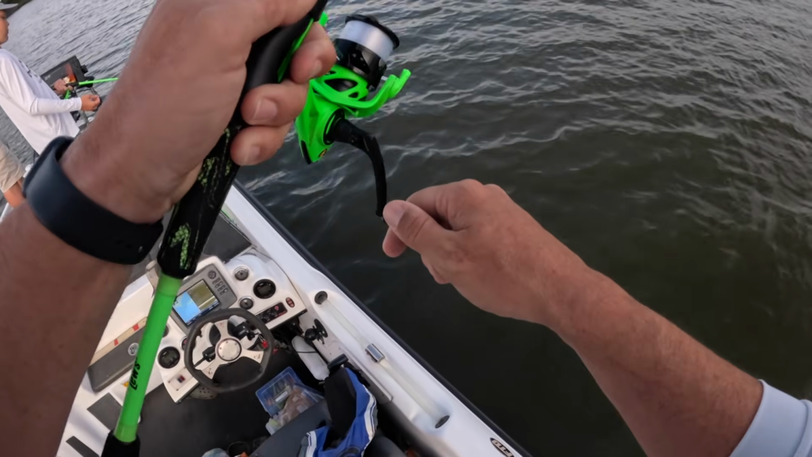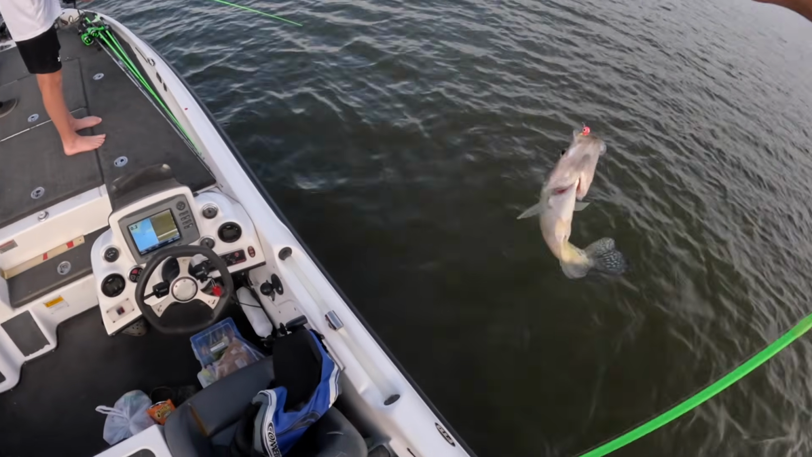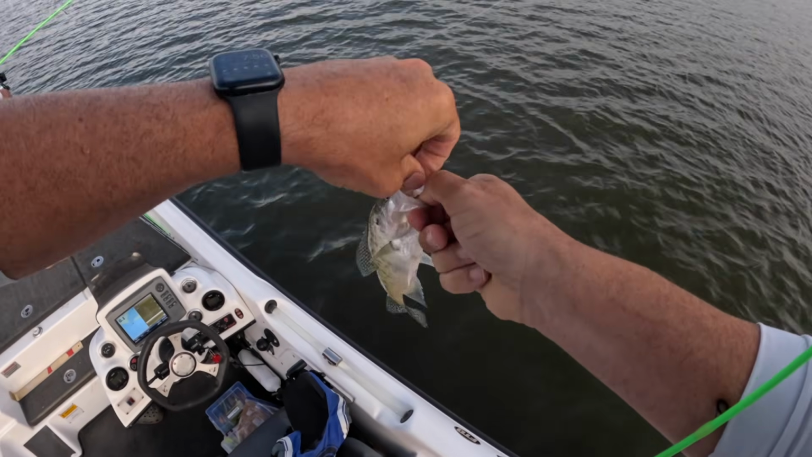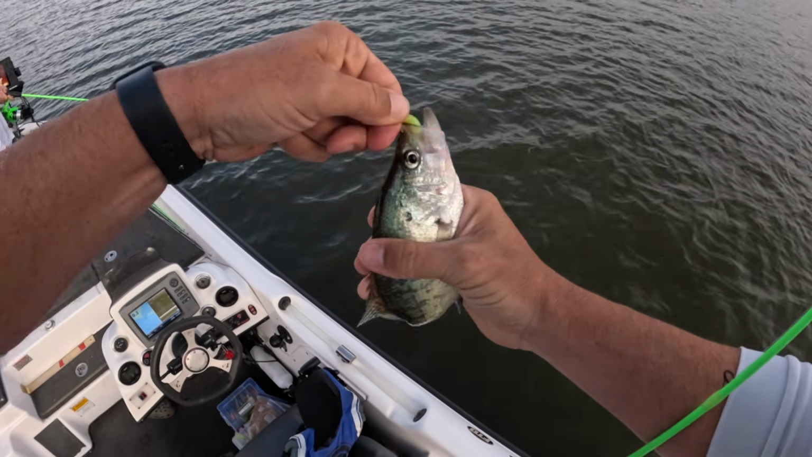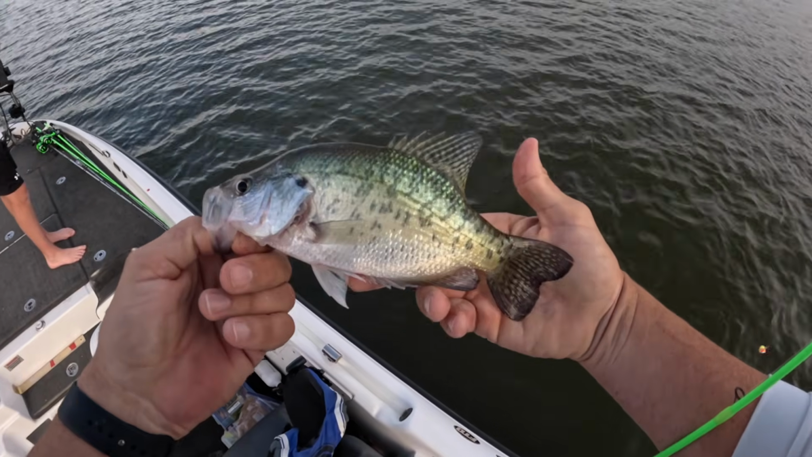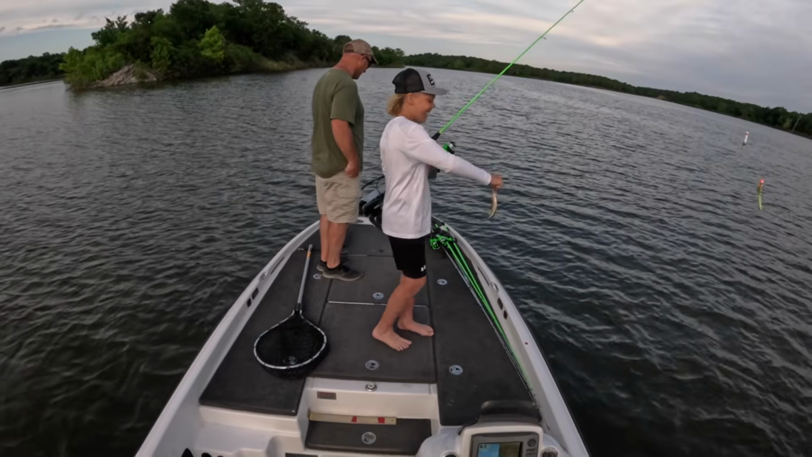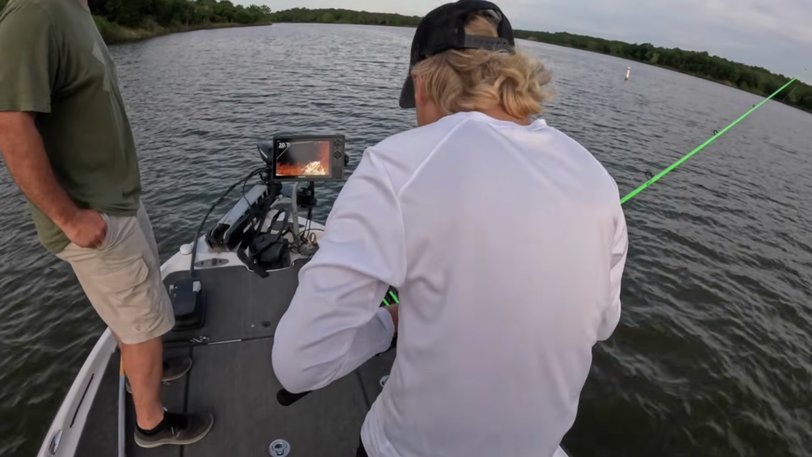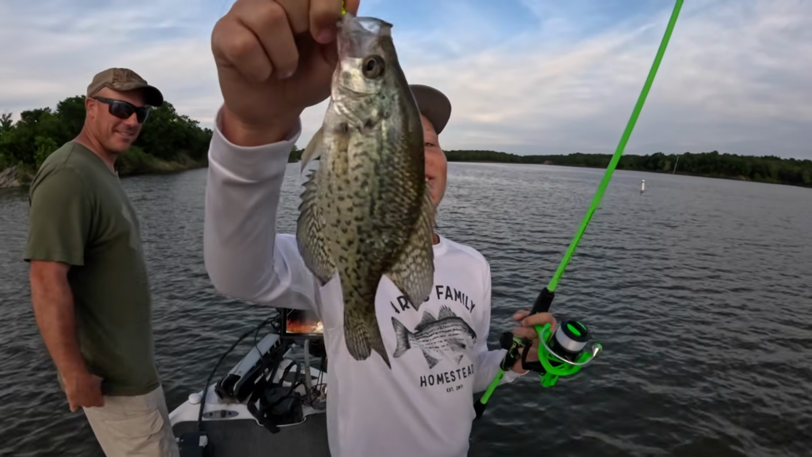Got him. Oh, it's a little dinker. A little too small to keep. Hooked him right in the top of the mouth, too. I might have. Gotcha. There you go. You got him? Oh, look at Houston. He's catching Houston-sized fish. Hang on, I got to get closer because my camera's too far away to see that fish, buddy. Let's see it. Where's this trophy crappie at? Monster. Golly. You worked hard for that fish.